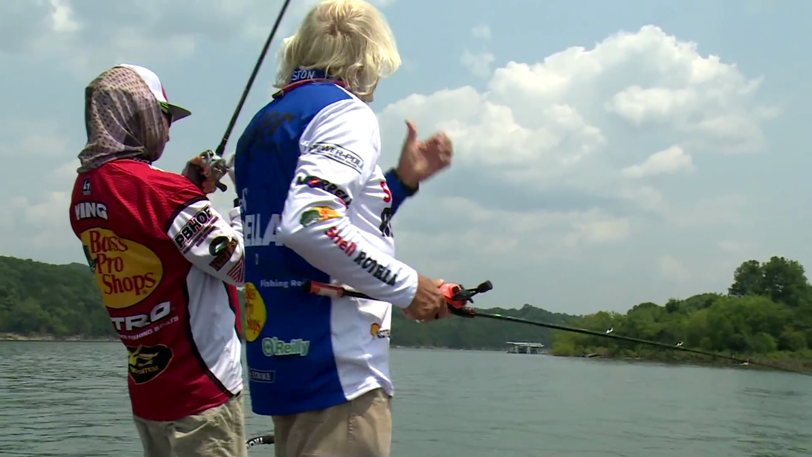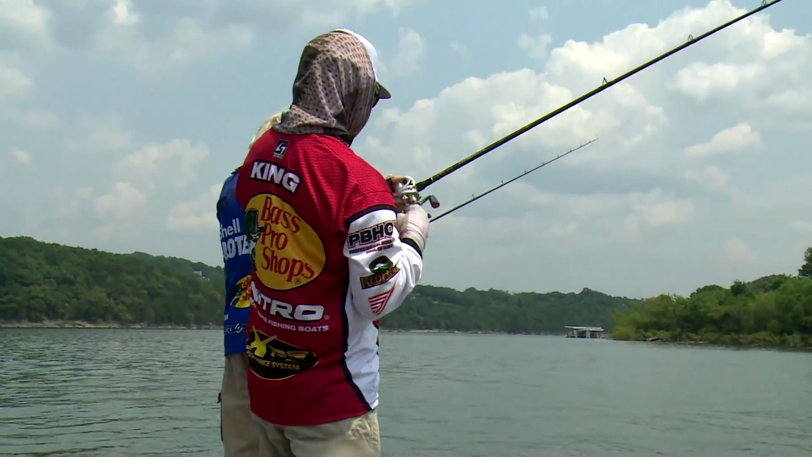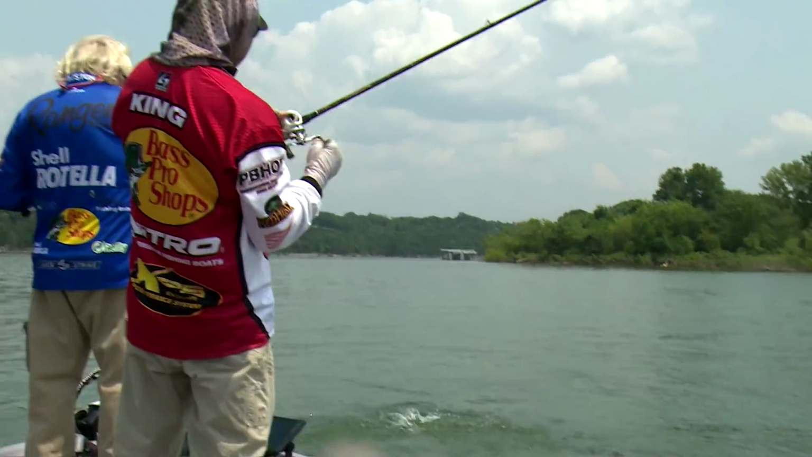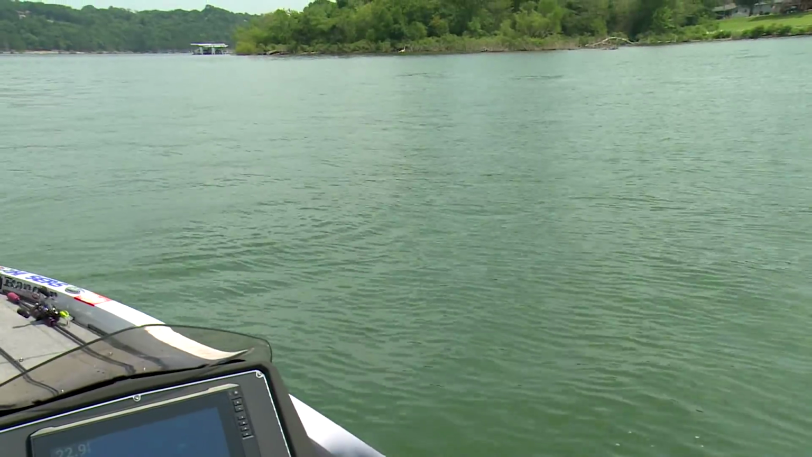Oh man, one got my spoon. He sure did. Now I don't have a spoon tied on. I've got one for you if you want it. I'm gonna have to do that. Is that white bass? Oh, it's a big old white bass. A lot of those are big old white bass down there. They're just as fun to catch.